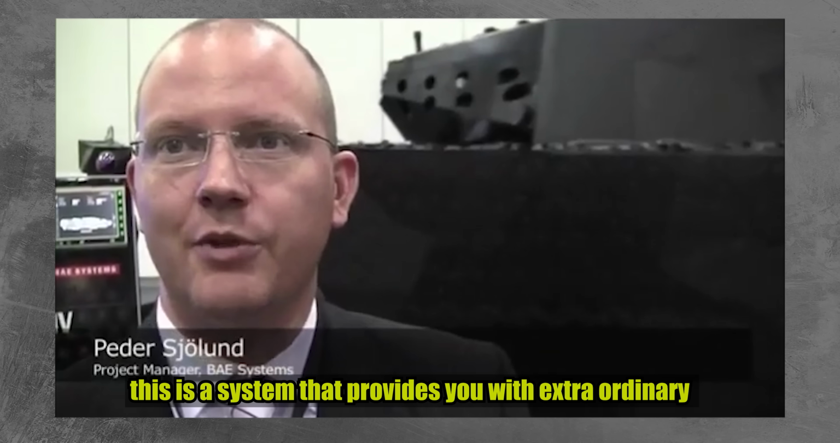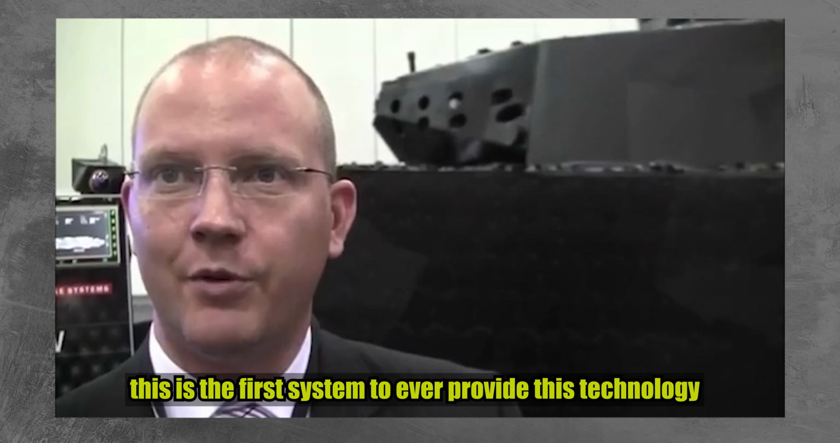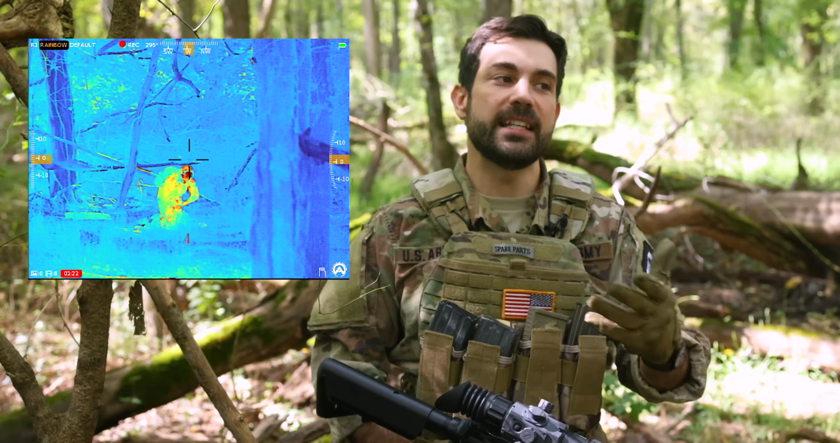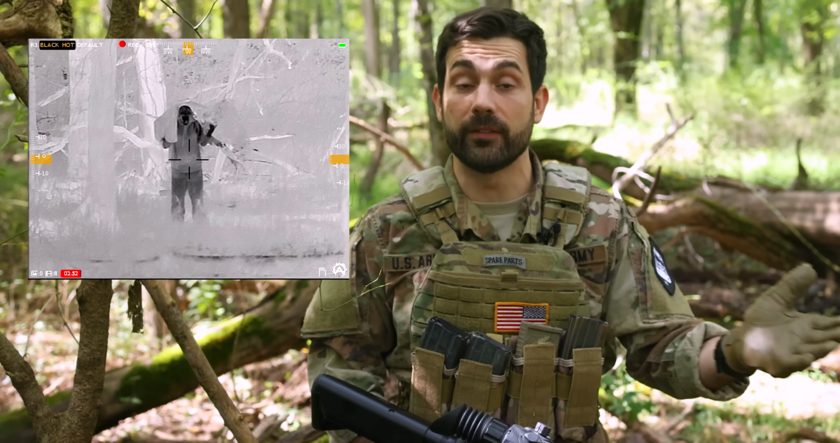This is a system that can provide you with extraordinary stealth capability. This is the first system ever provided this technology. The way thermal imaging devices work is by creating images that are based on differences in surface temperature by detecting infrared radiation. This means seeing the heat that radiates from your body or a vehicle's engine compared to the contrast of the relatively cooler surrounding environment.